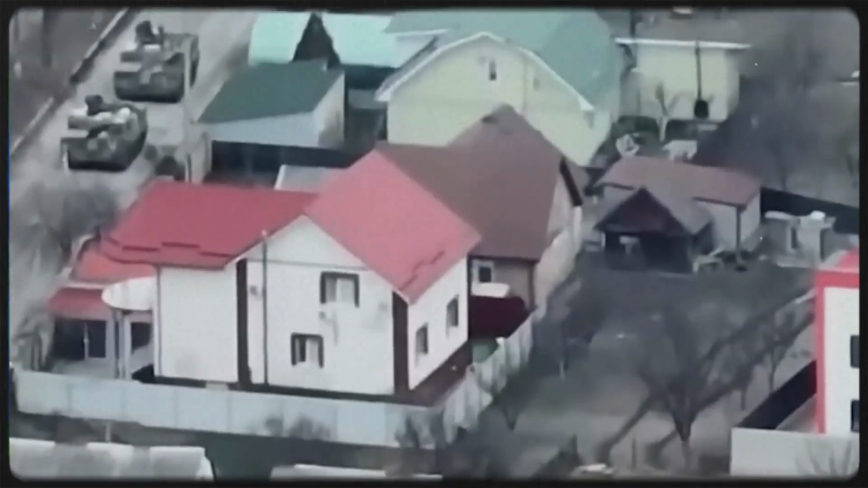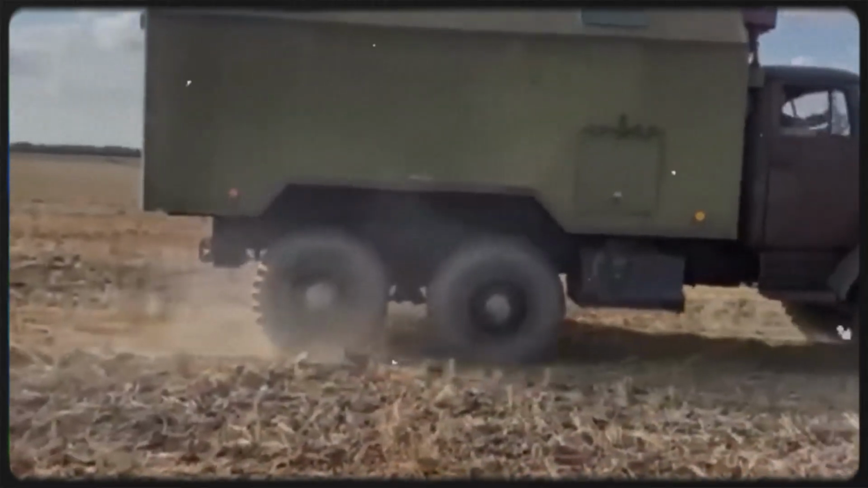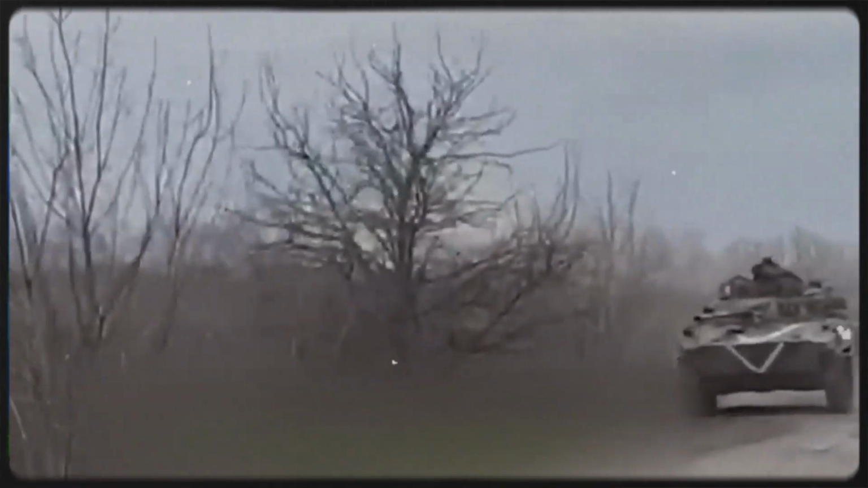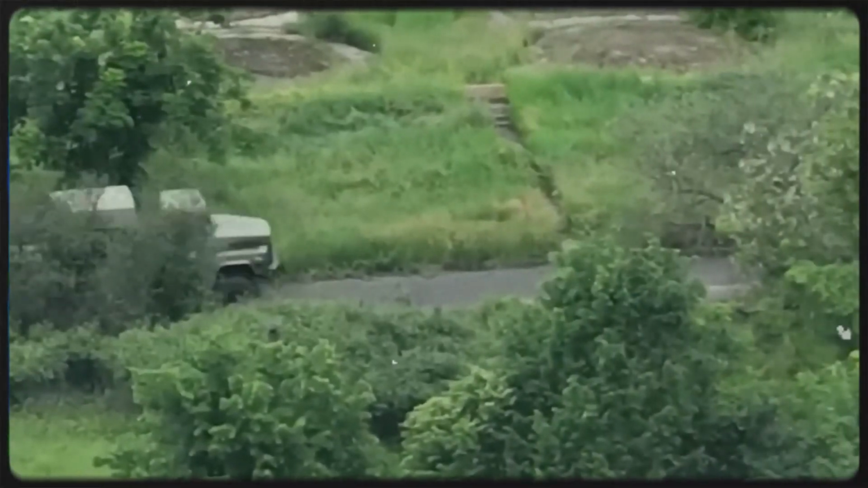So what happens when an army can no longer move without being detected? Ukraine's drone war is no longer centered on a single famous formation or one successful strike. It is beginning to resemble a connected hunting network operating across several fronts, where different drone teams perform the same lethal process from different directions.